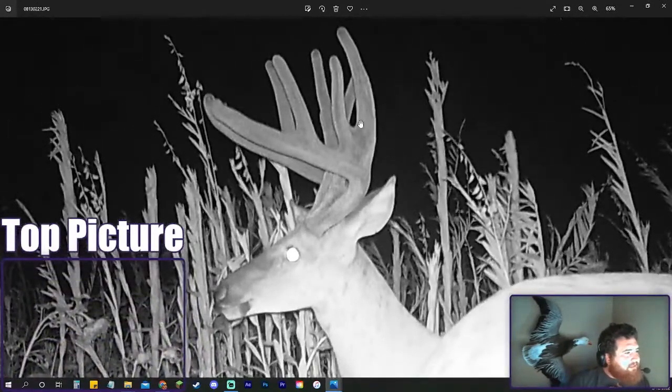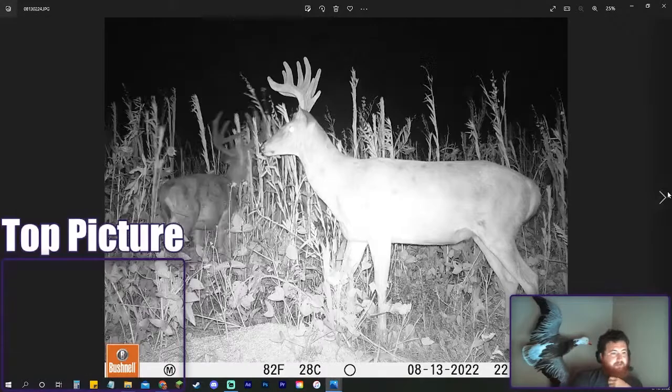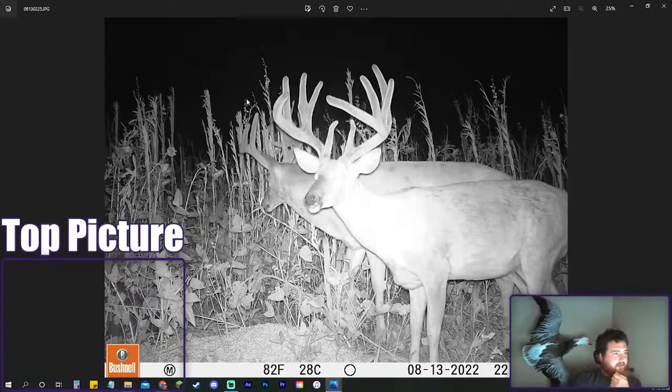Like I said, he looks like a mainframe 8. He just got like 2 really deep splits. It reminds me of a buck my mom shot a few years ago. Can't really see his body. I assume he's mature. Oh, here we go. Yeah, belly, big brisket.